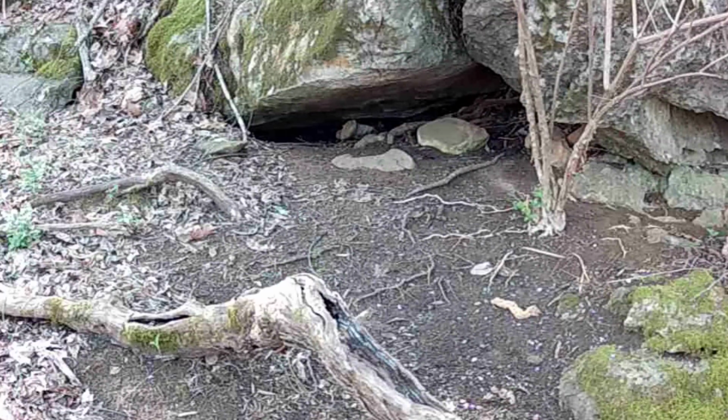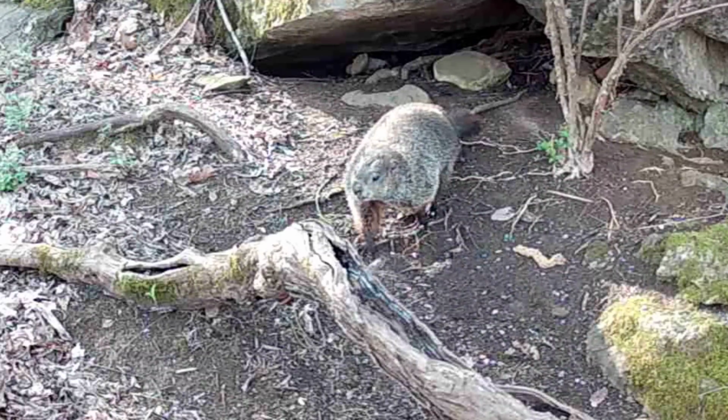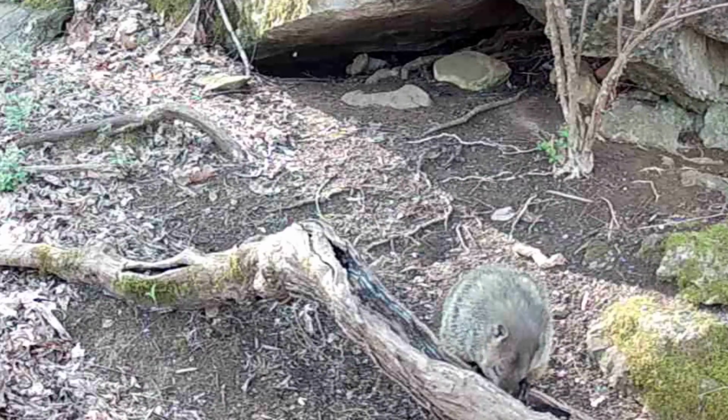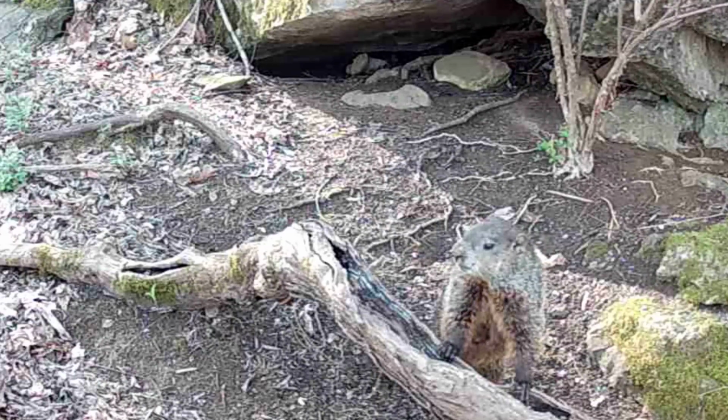But I had a camera waiting on him. There he is coming back. He's comical, ain't he? I think he's still looking for them treats. He liked them. And wonder where they all go. Y'all eat them up, Dan.